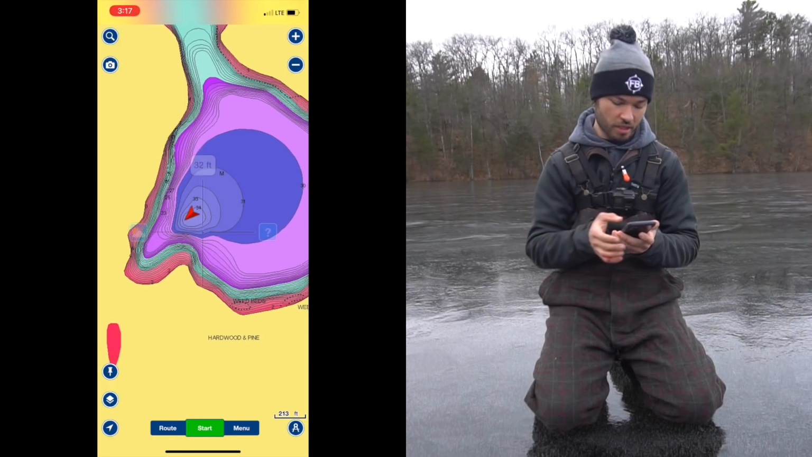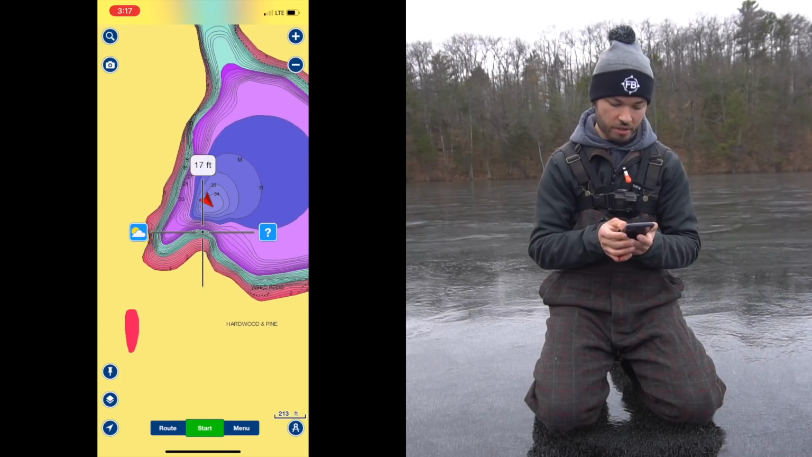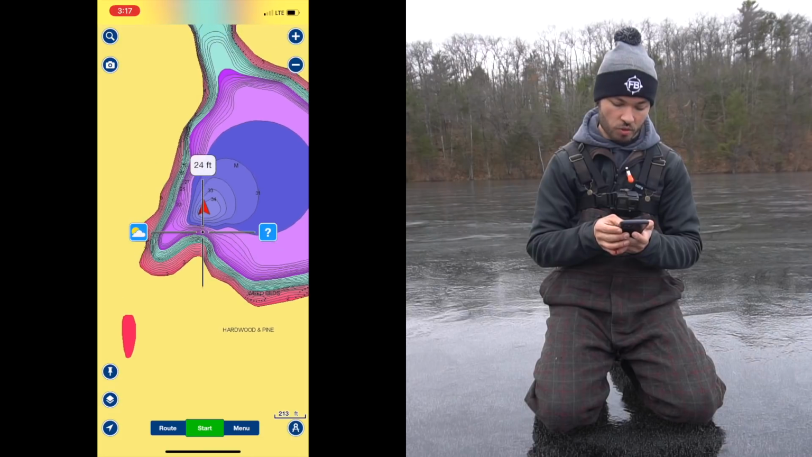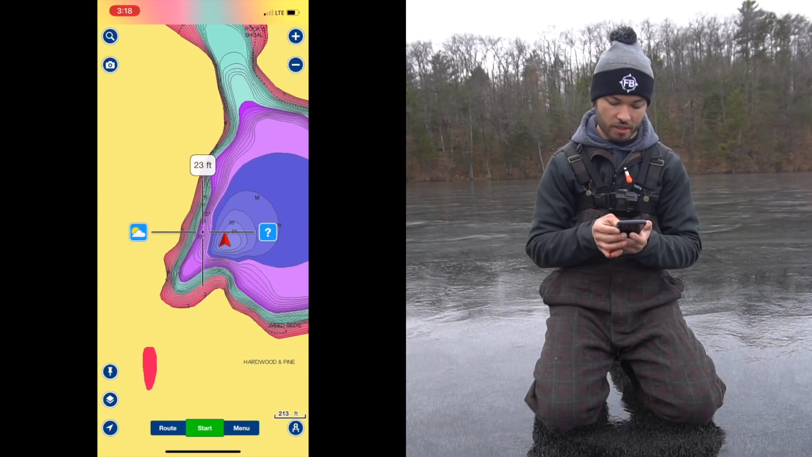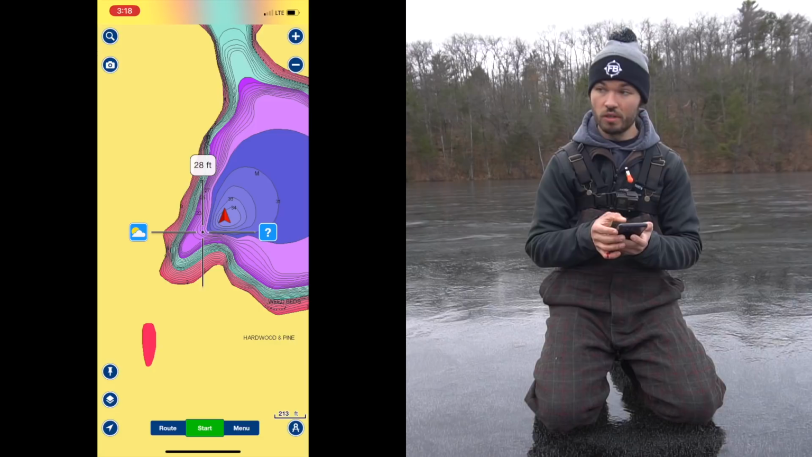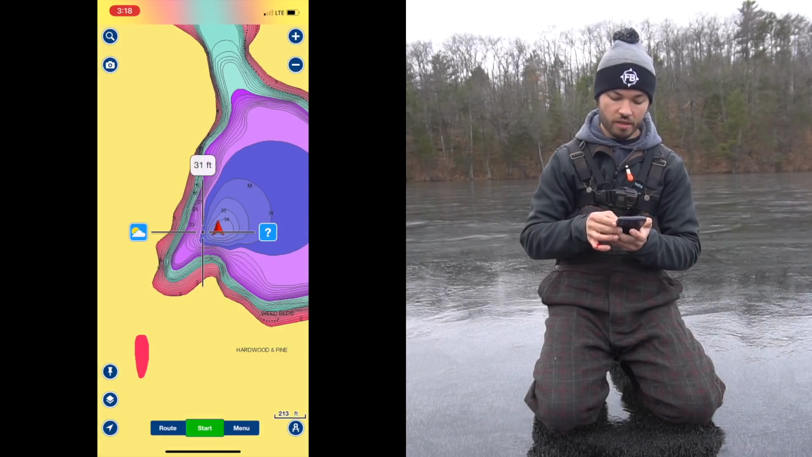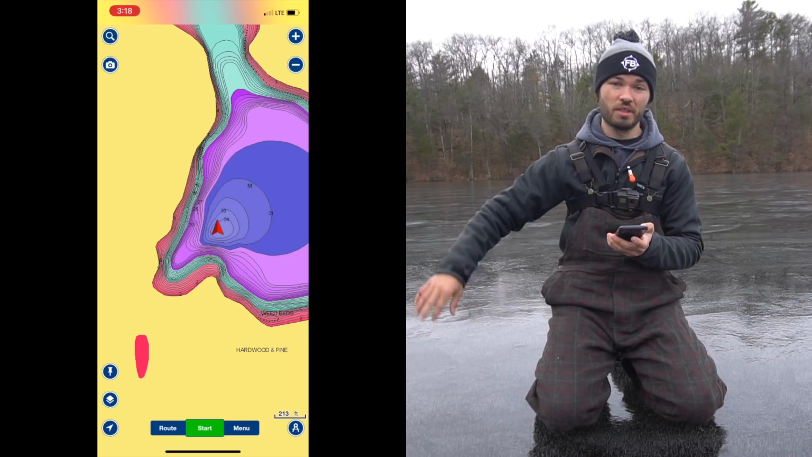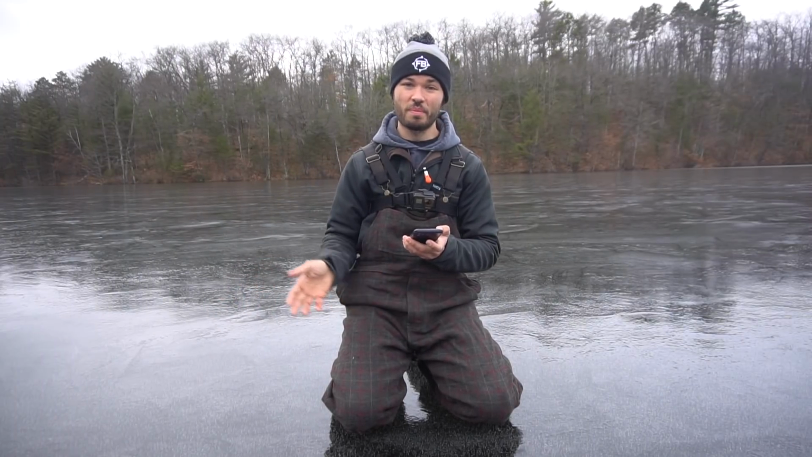Plus, what I do like about this is that if I scroll over here, you got this point here that comes out to the right of me, and it's a super steep drop off. Same with on this side. So if I drill my holes right along that point where it starts to go from like 18 to 30 feet, and then some in this mud flat of 34 feet, these crappies should be here.